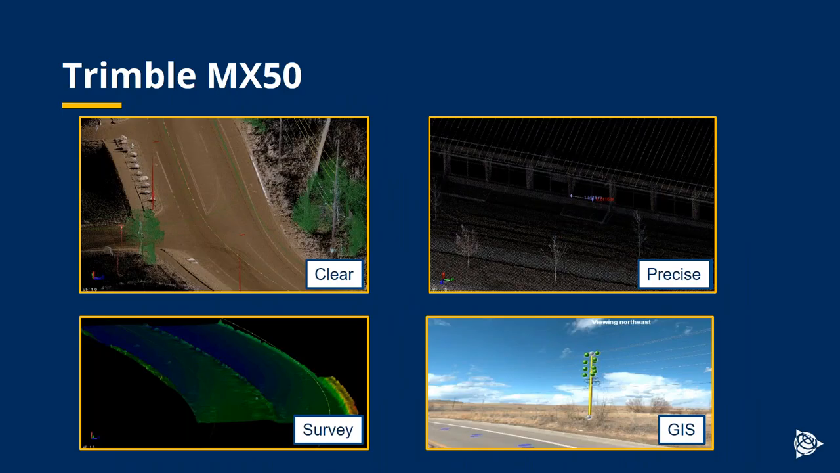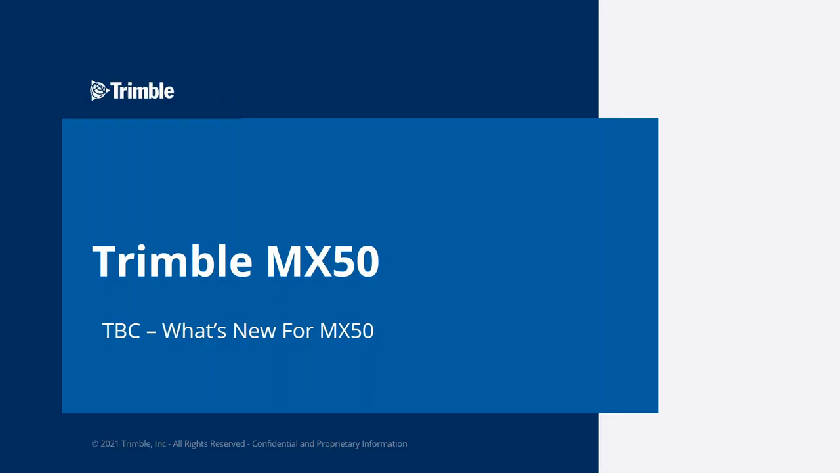So we've seen that the MX50 data is clear, it's precise, it can be used for survey, and it can be used for GIS. We've also introduced some new things for Trimble Business Center for the MX50.